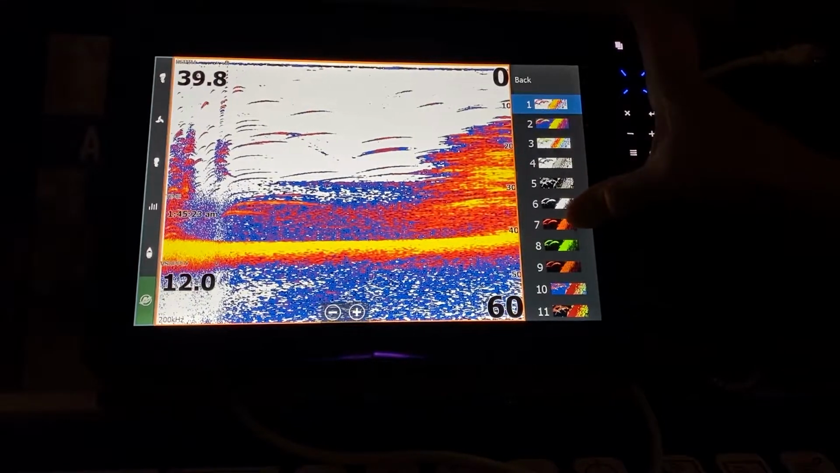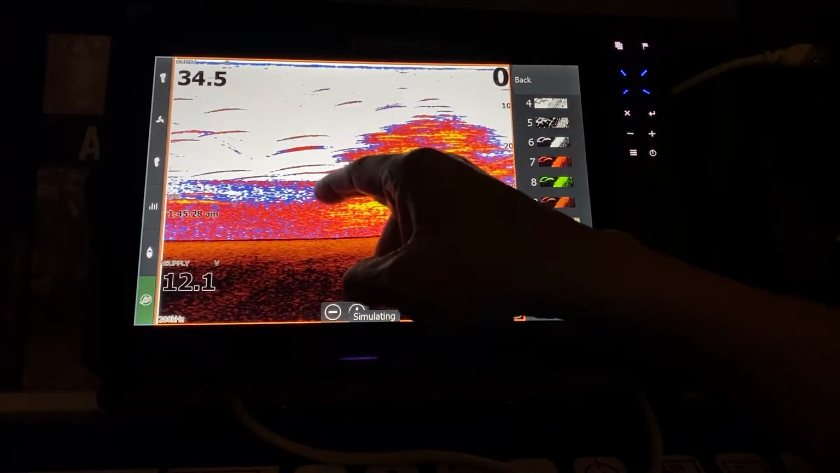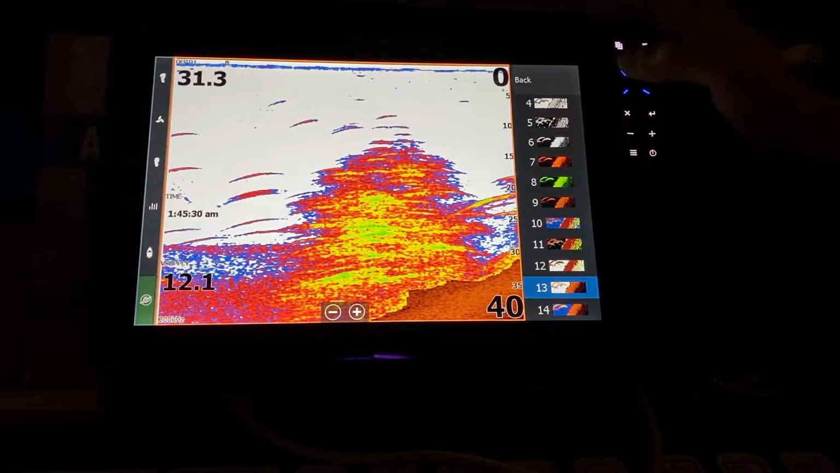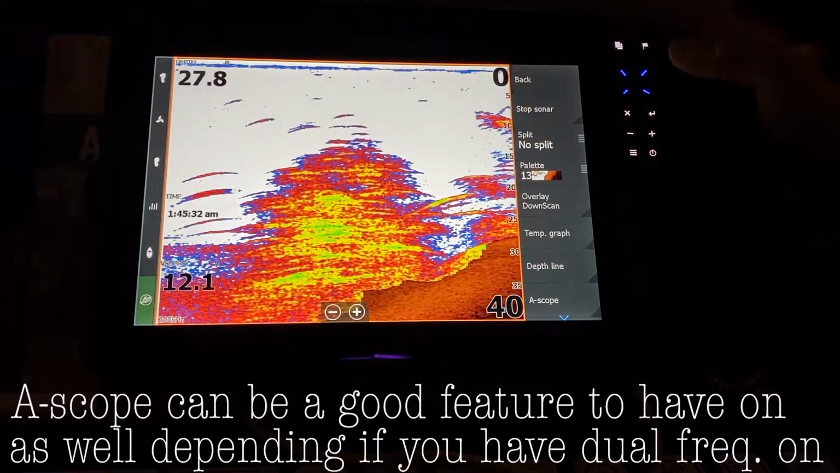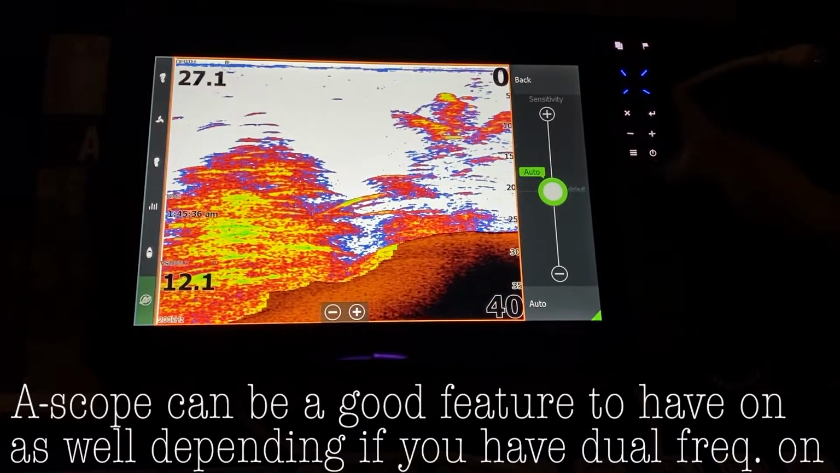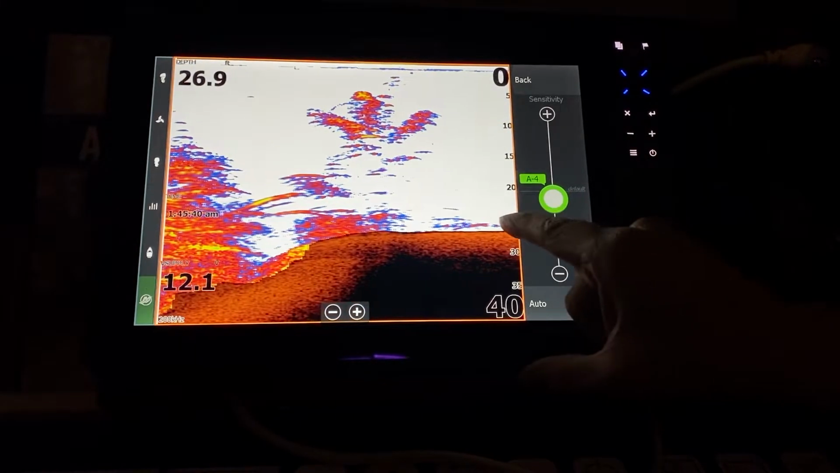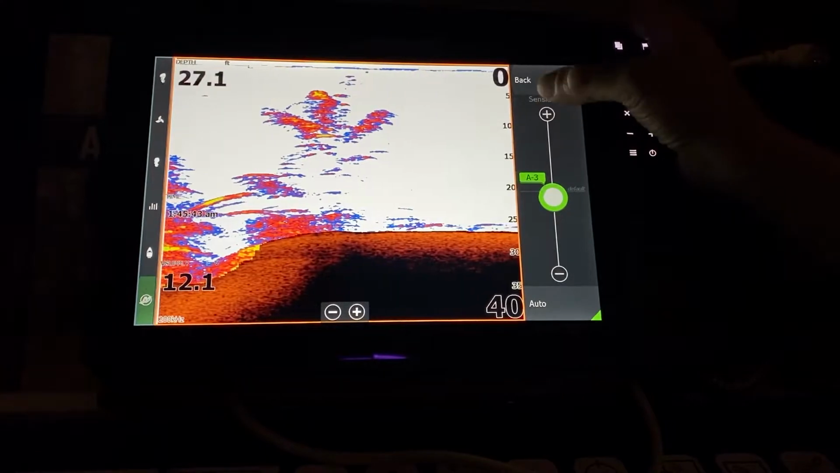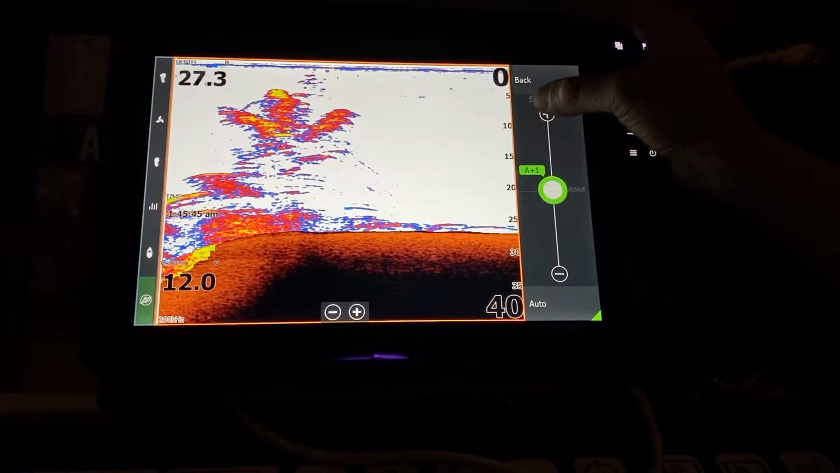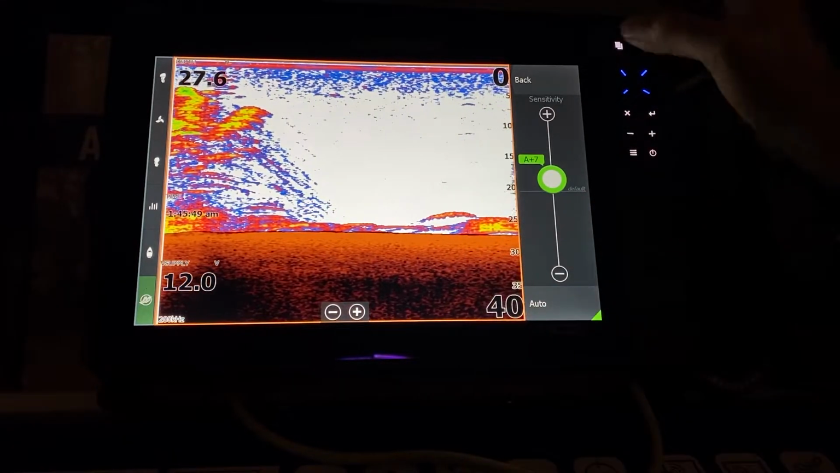We go to the options list. We go to number 13 palette if you're not colorblind, so we can see the hardness of the bottom, and I want to see the amount of silt off the bottom. So in this simulation, we're going to go back, go to our sensitivity. In this situation, we're going to turn the sensitivity up until we see the silt level. So we're just going to turn it up a notch so we get the silt on the bottom and the fish above the silt.